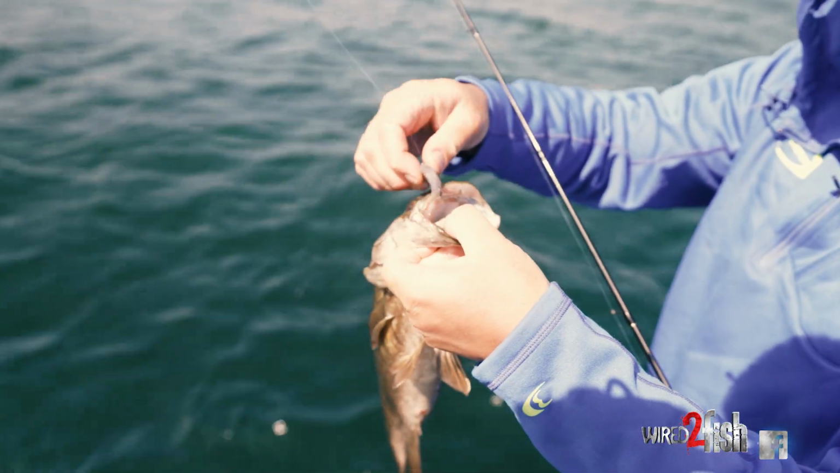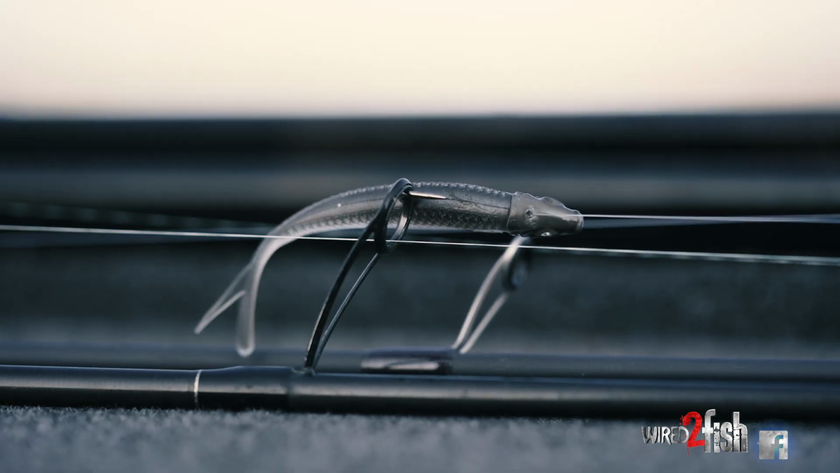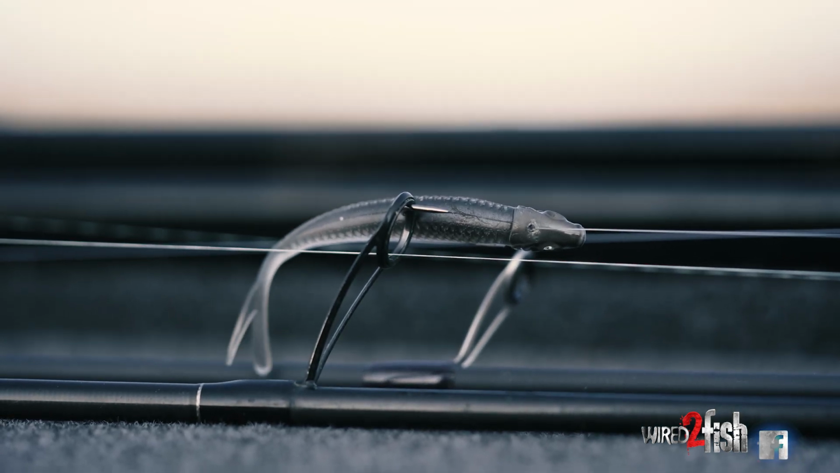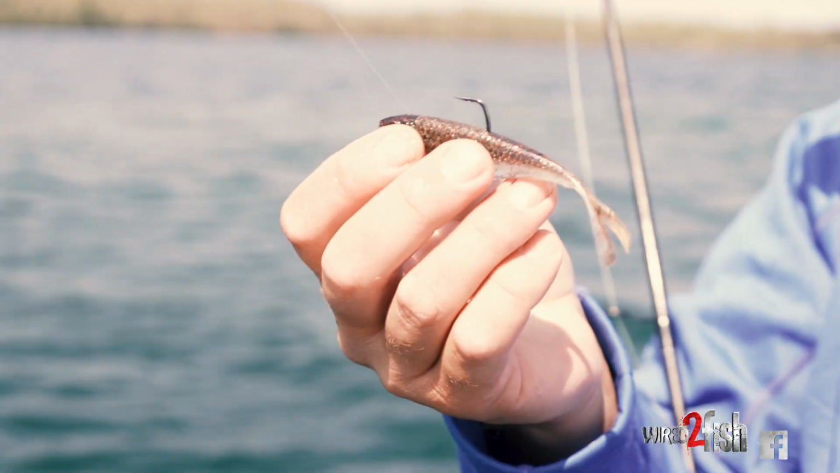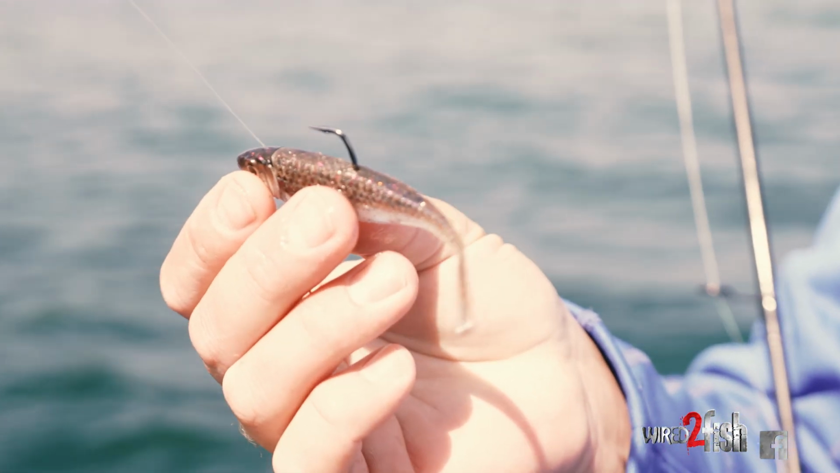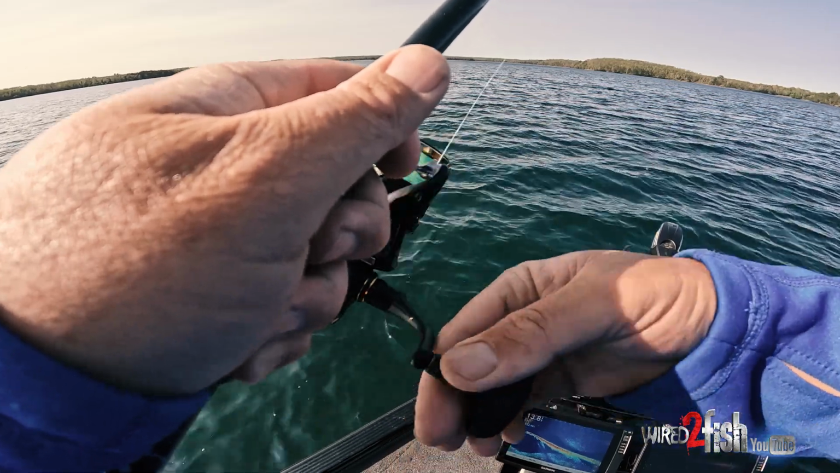Look how dark he is. That little bait just has so many features to it that just make it a little bit better. You know, the head design shows up better on forward facing. It's got an air pocket in it here. That air helps it show up a little bit better. And being able to see your bait is so important. There's no solution to make it show up all the time.